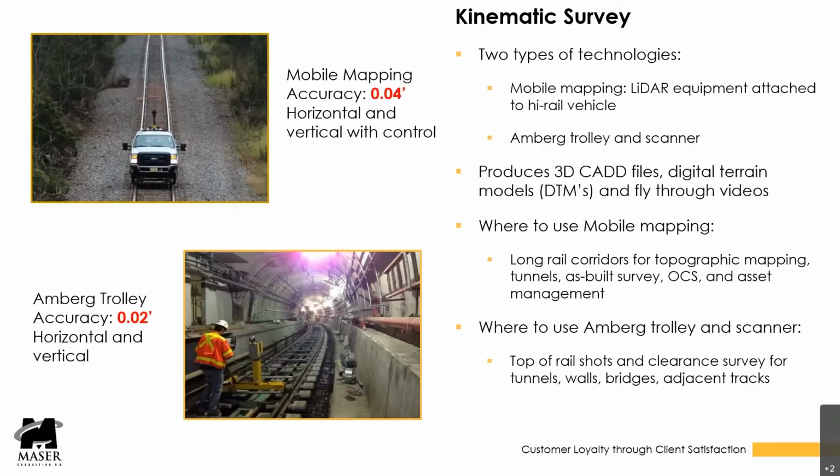As you can see, there's accuracy about 0.04 feet with the mobile mapper. And of course, you still have to come back and do some conventional surveys for identifying culverts and invert elevations and other utilities that will not be captured with the mobile LiDAR.